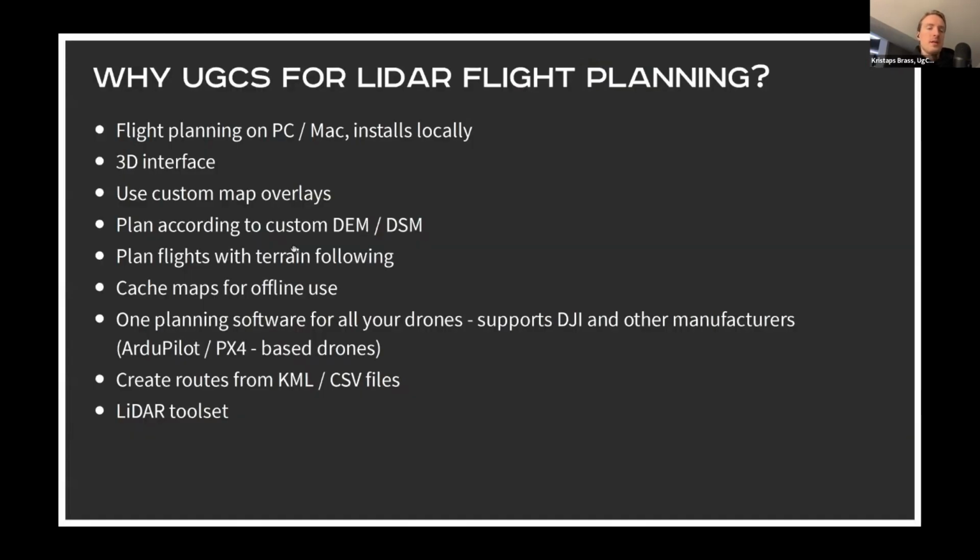Additionally, you can cache maps for offline use. So when you know you'll be located in an area where there'll be no internet connectivity, then you are able to select a custom area of a size up to 100 square kilometers per area, and you can download that for offline use so that you know in these remote areas you will have access to maps as well as elevation.